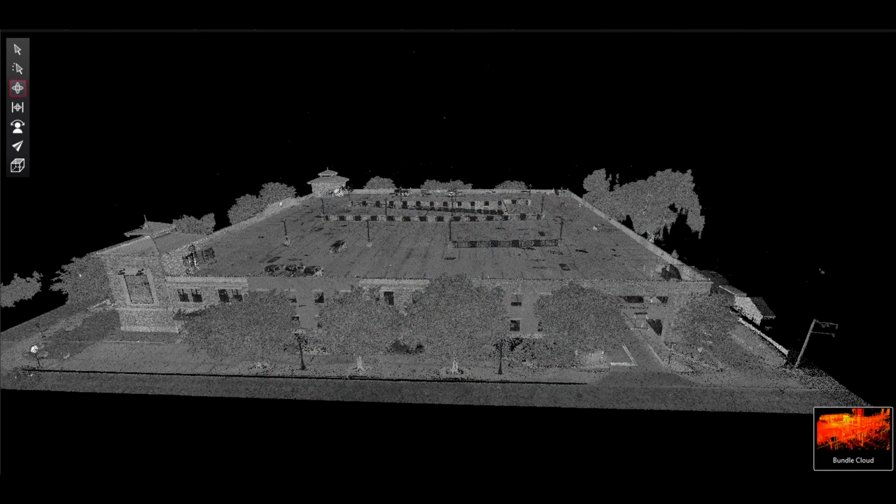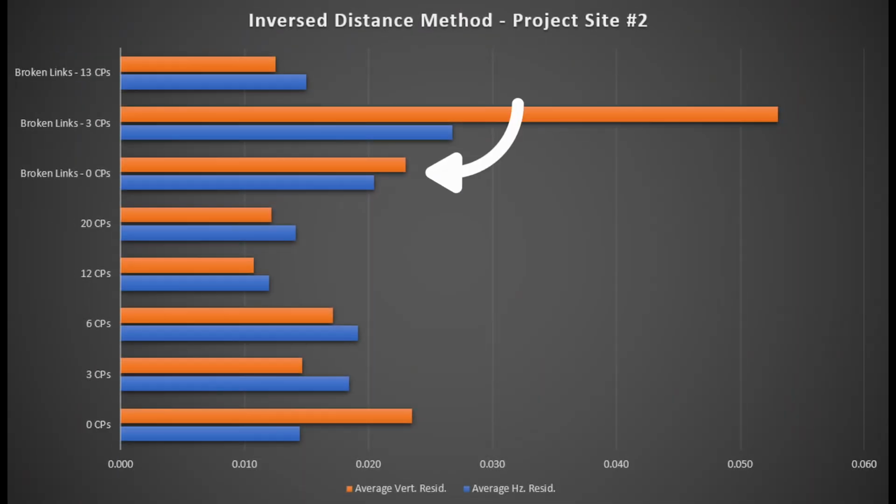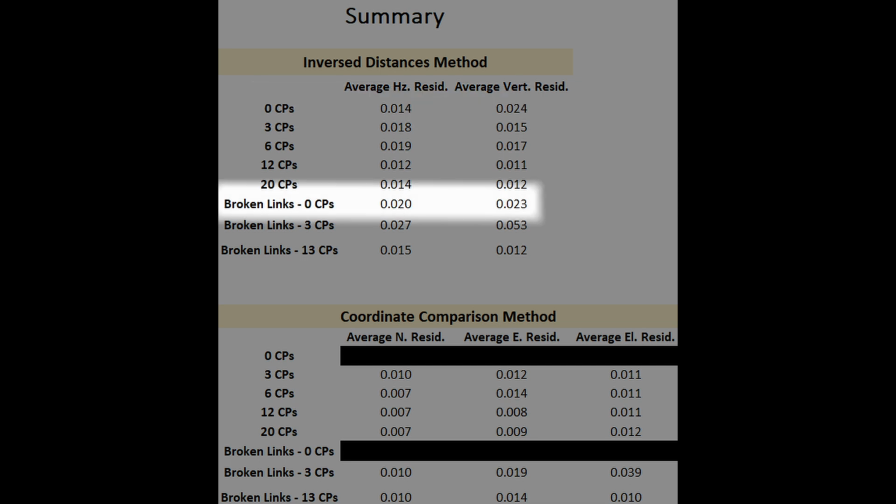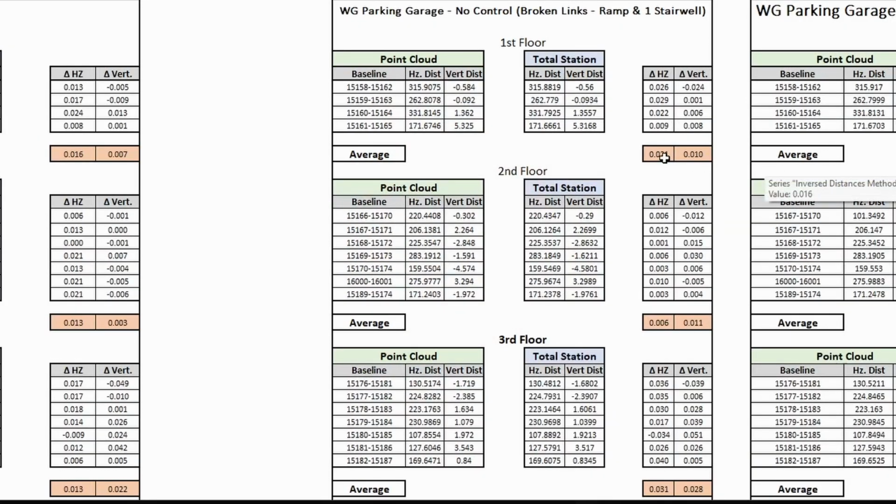I was fully expecting a very significant jump in error between the south side of the first floor and the north side of the third floor because the linking between those two areas was so weak. While there was a noticeable decrease in accuracy, it was much less significant than I had initially expected. With the removal of links and severely degrading geometry, we went from a properly linked, uncontrolled dataset having horizontal and vertical distance residuals of 14 thousandths of a foot and 24 thousandths of a foot to 20 and 23 thousandths of a foot.